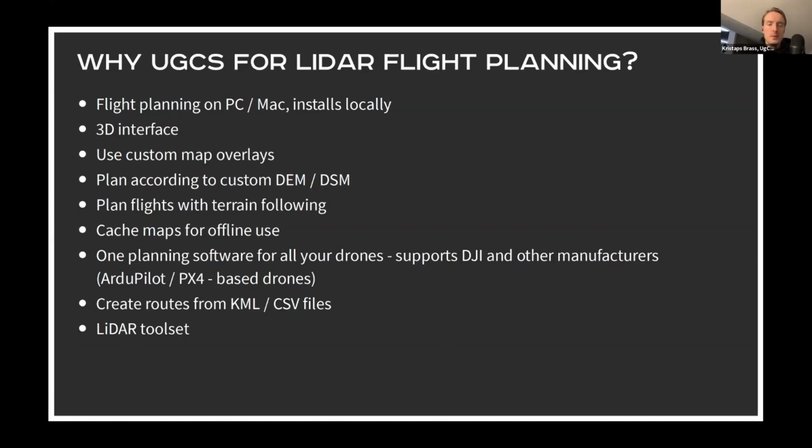Additionally, one of the things is that our software supports not only DJI drones, but others as well, such as Autopilot and PX4. So if you have, for example, a fleet consisting of various different drones from different manufacturers, then you can use a single software to control the whole fleet. Additionally, you can also create routes from KML or CSV files, and the main focus of today's webinar is the LiDAR toolset. So about this, I'll now talk a bit as well.